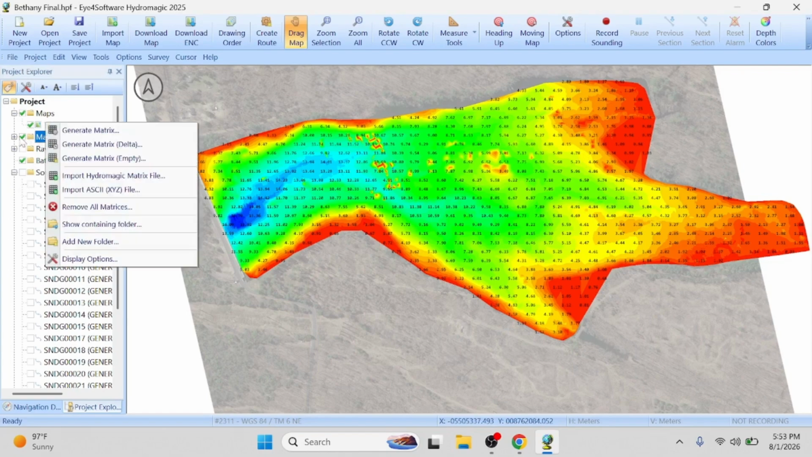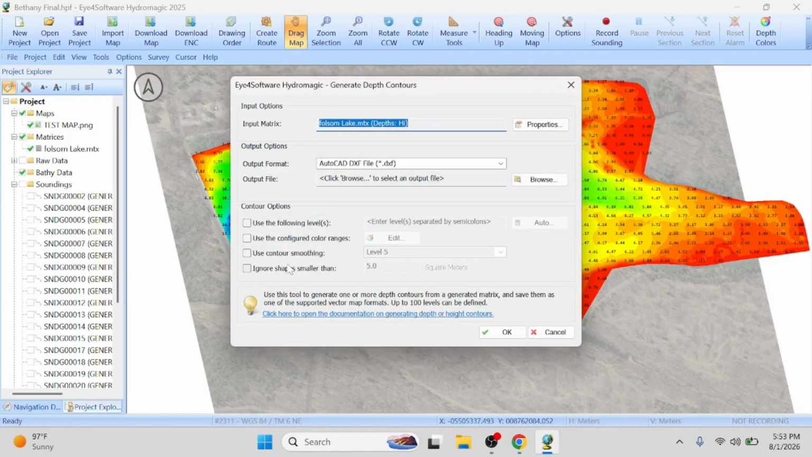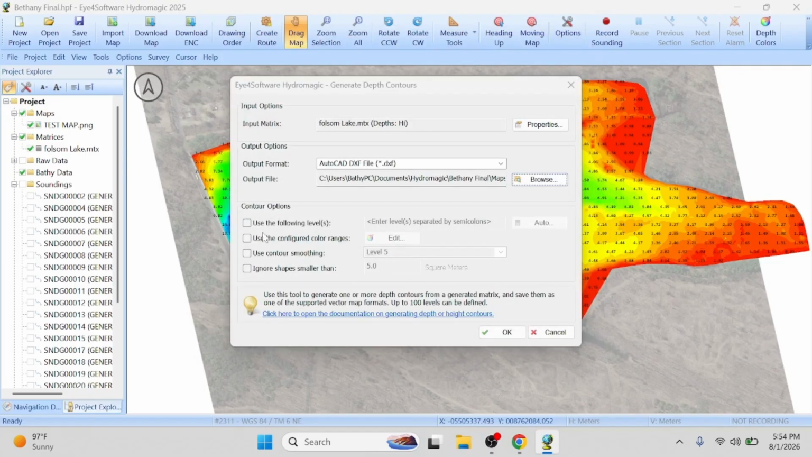I'm going to open up the matrix and right click on that. We'll generate some contours here. Let's use Folsom Lake, AutoCAD, output file. Let's put Folsom. Save. Contour smoothing, we'll do level 5. Ignore shapes less than 1 meter. Use configured color ranges. Use the following levels. Separate now. Okay, let's just check it out and see how it goes.